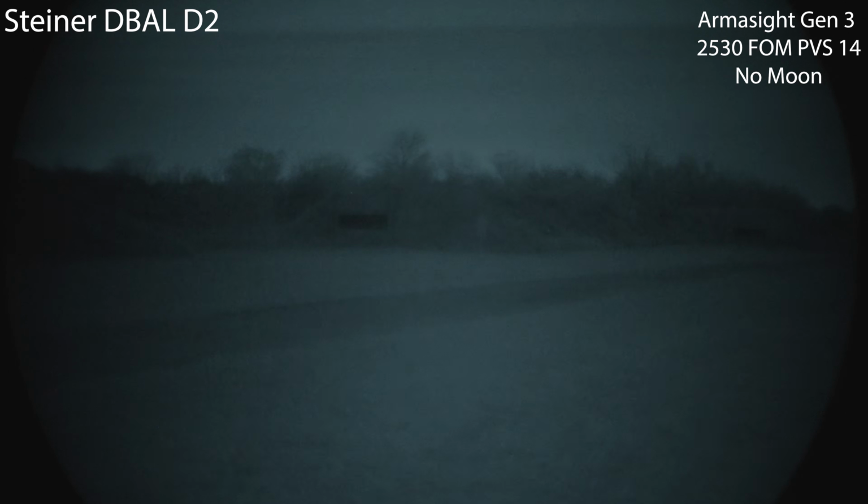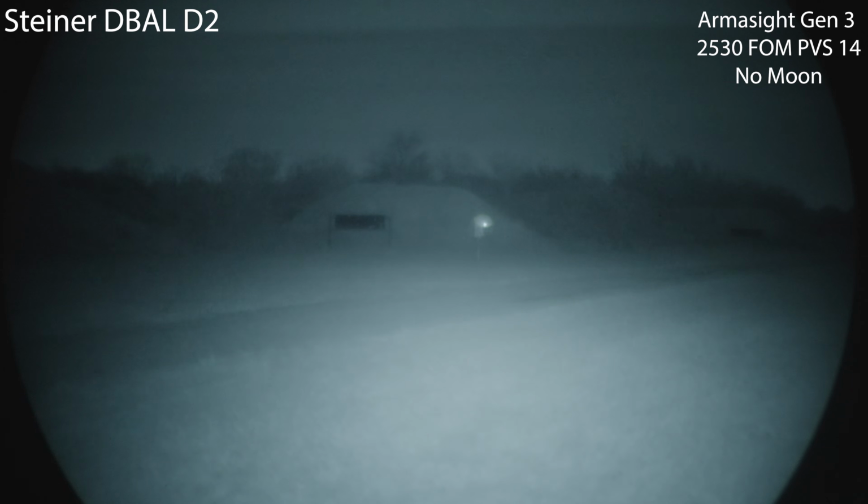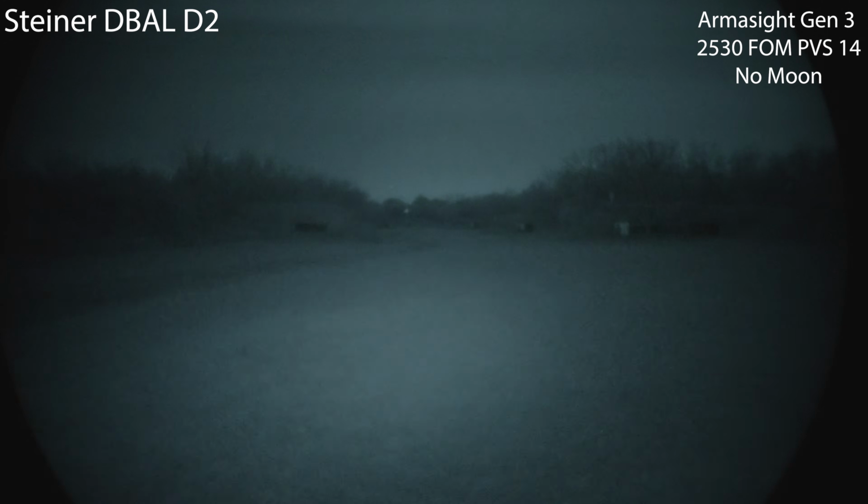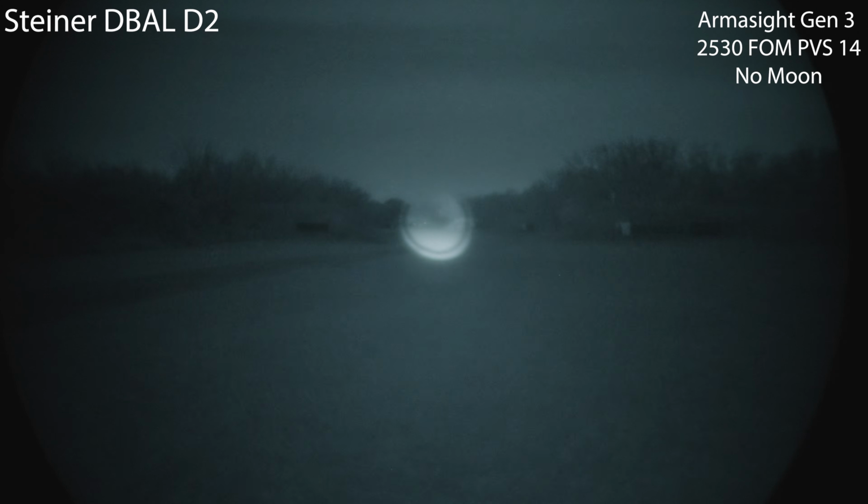Here's the 50 yard target. I would recommend picking up a diffuser if you're going to use the laser up close, or with the illumination diffuser. So this is what you can expect. Here it is again at the 500.